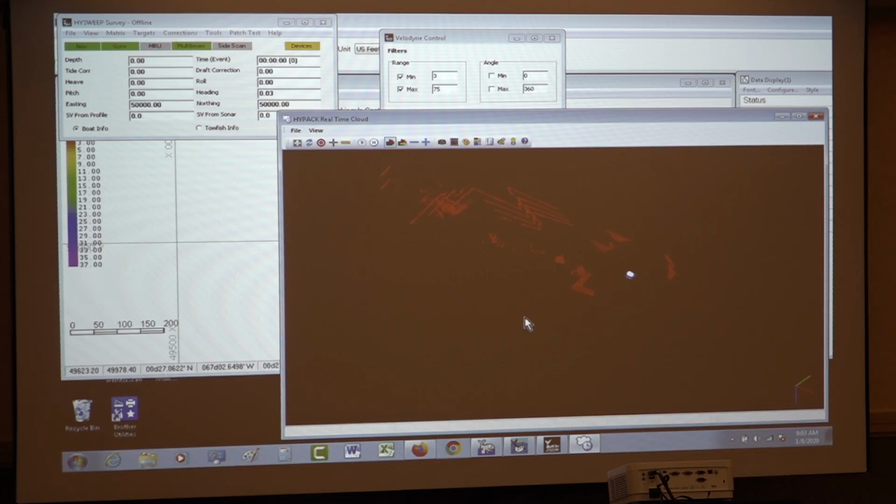So again, you pick the tool out of your toolbox that's going to do the job that you need to do. So this may not do everything you need to do because it doesn't have the highest resolution, doesn't have the longest distance.